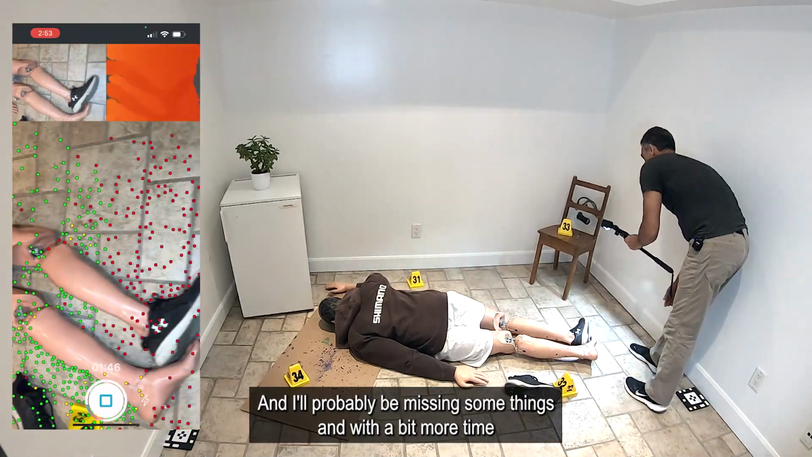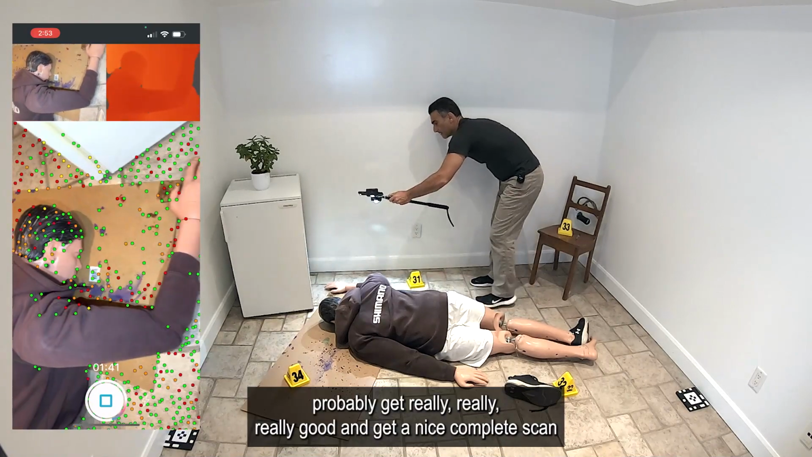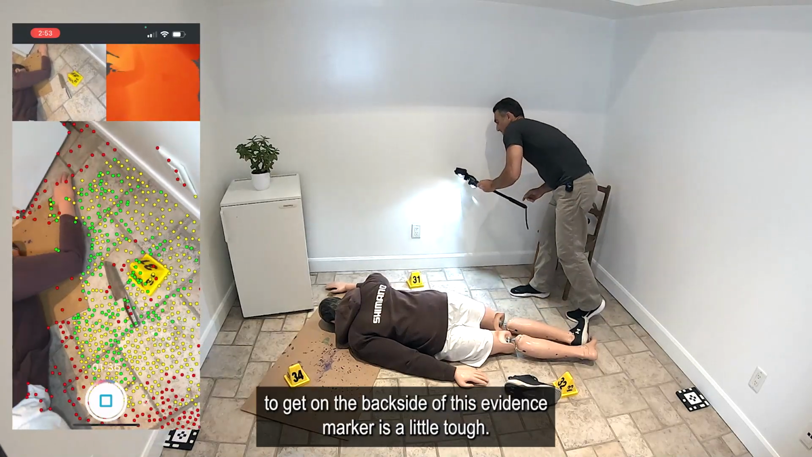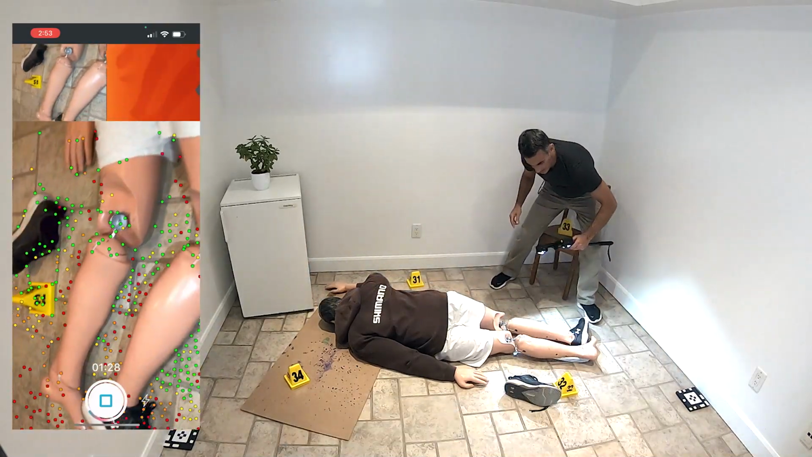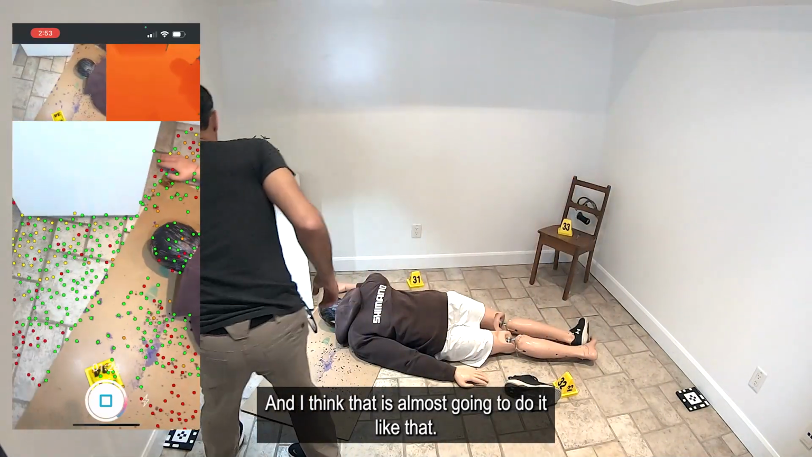And I'll probably be missing some things, and with a bit more time and a bit more practice, I could probably get really good and get a nice complete scan. But you can see it's hard, like for example, to get on the back side of this evidence marker is a little tough. So let me go over here, like that. All right, and I think that is almost going to do it like that.